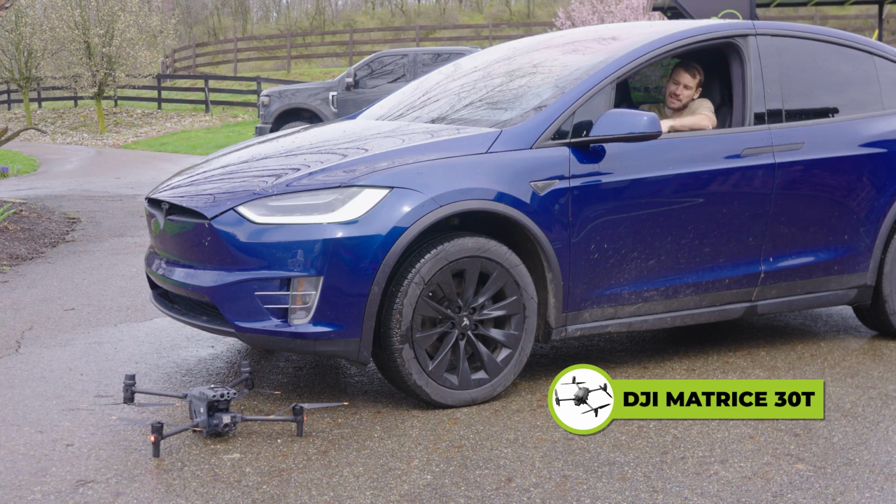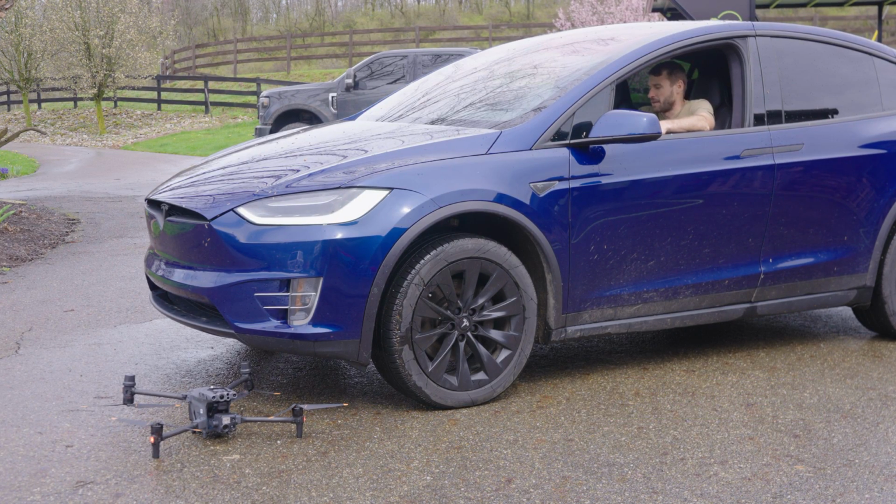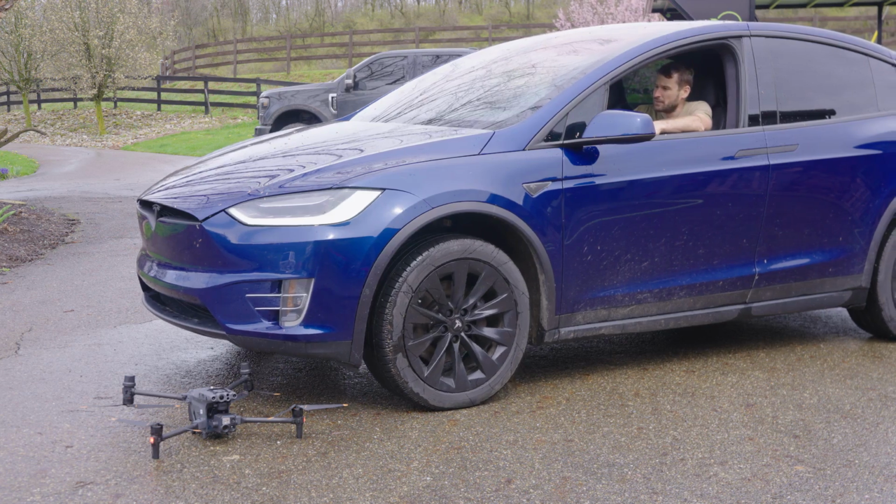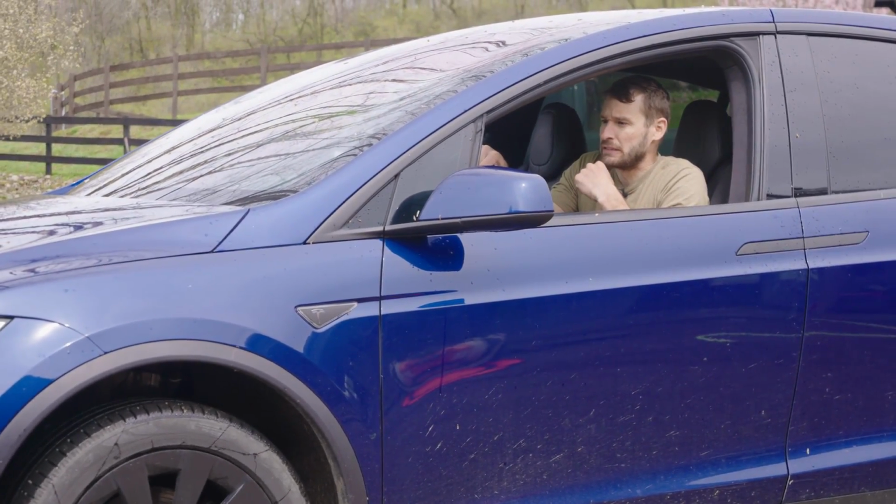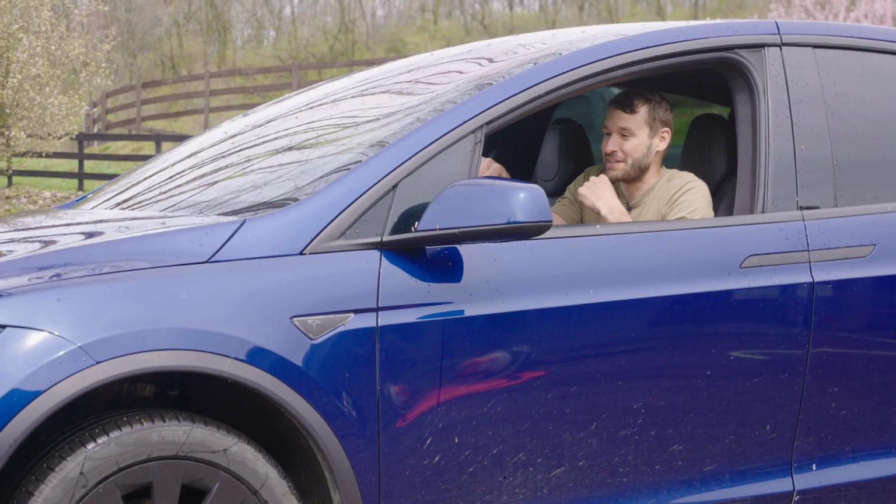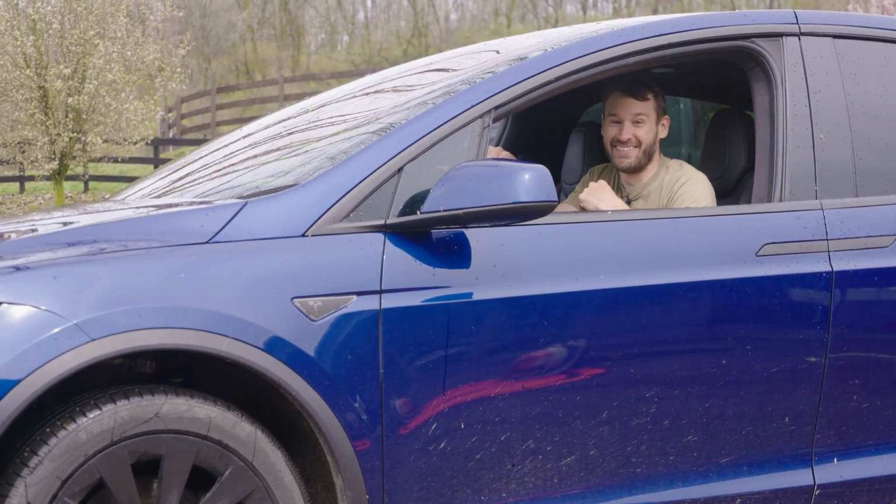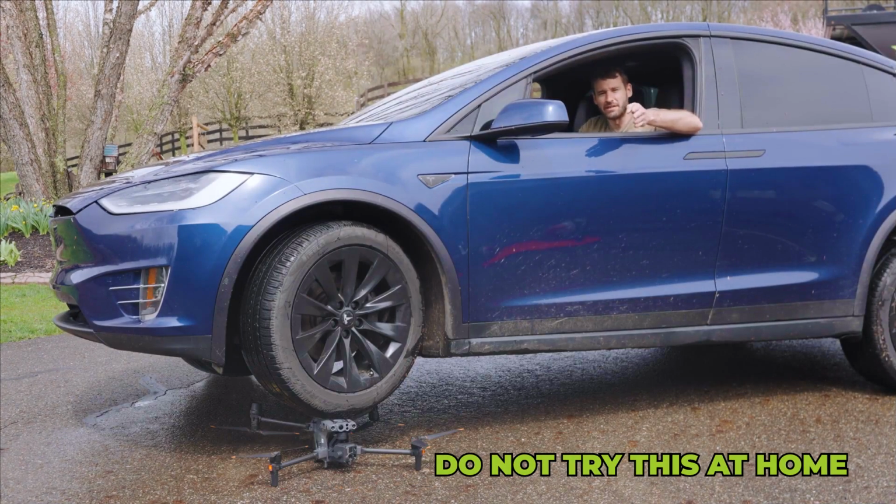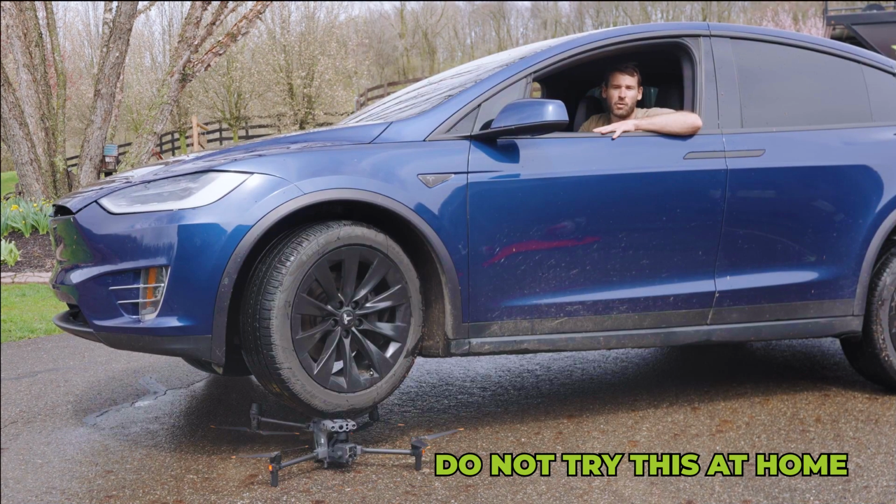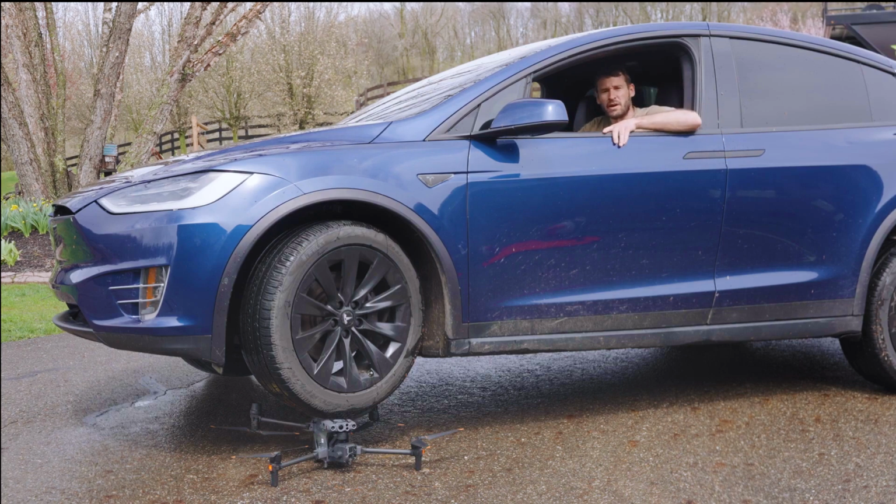We got the Matrice down there, and we're gonna see how this thing takes the weight of a car. Here we go. Ugh. Oh, it's lifting. Oh. All right, guys, if that doesn't tell you what drone you should buy, I don't know what will, but that's the Matrice 30T holding the weight of a Tesla.